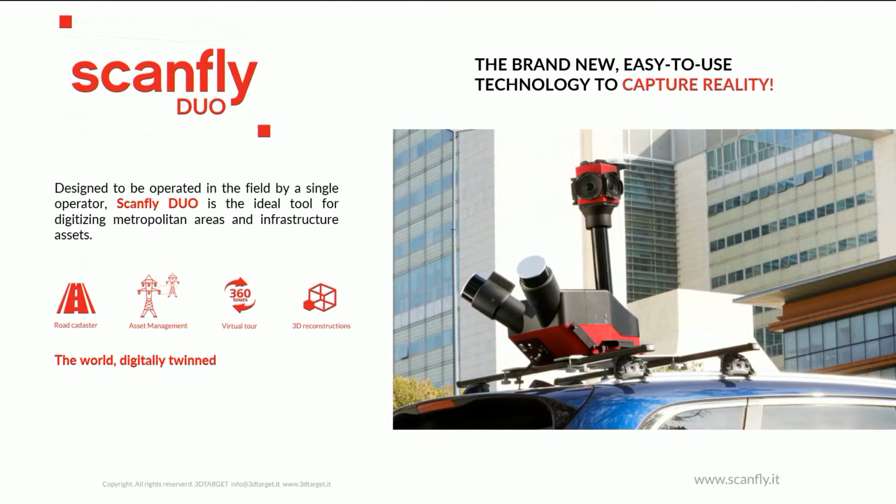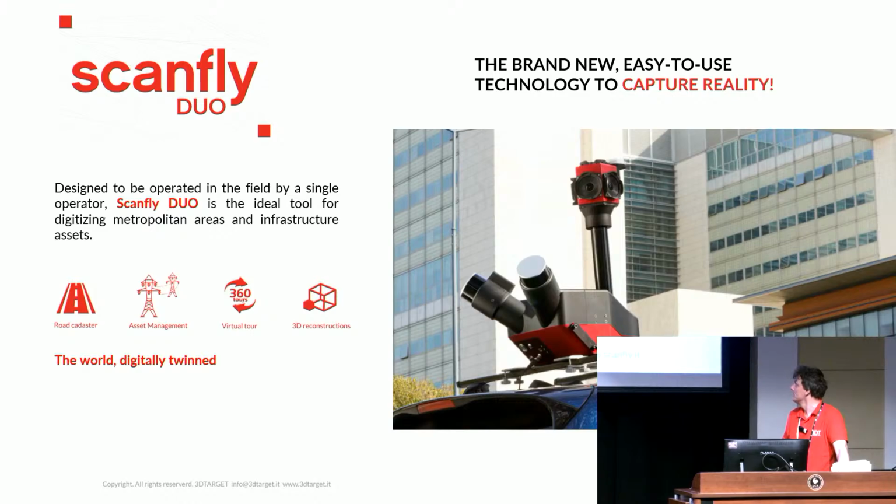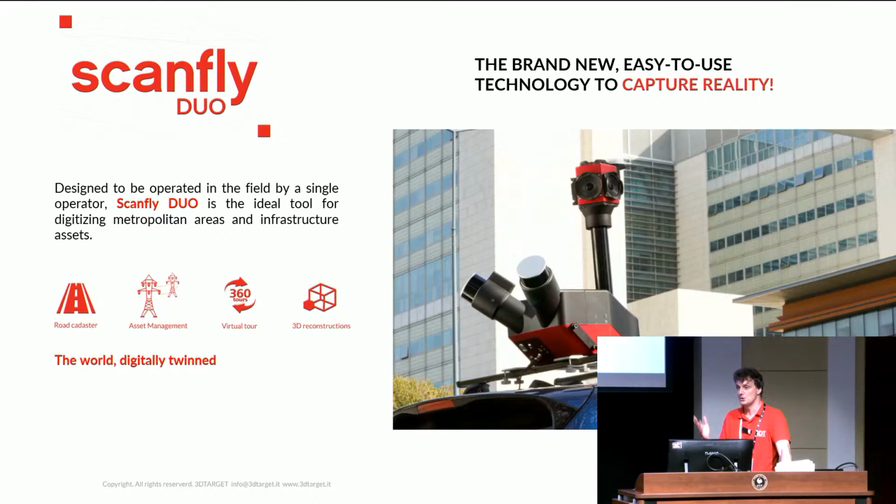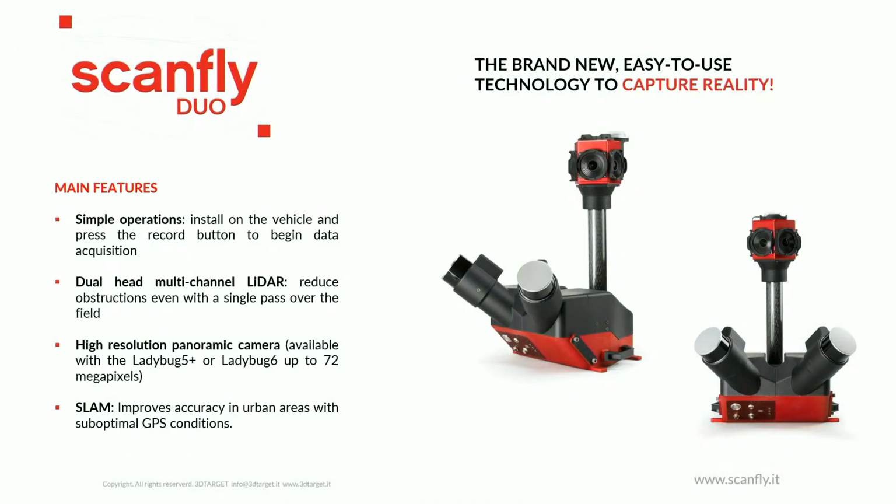So again, we have another bigger brother, the Scanfly Duo, with dual head sensor, LiDAR, and 360 camera. Probably you are aware of the LiDAR sensor. We do the integration with both LiDAR 5 Plus and LiDAR 6 to increase the quality and the resolution. So we are capable of delivering a 72 megapixel camera fully integrated in our system.